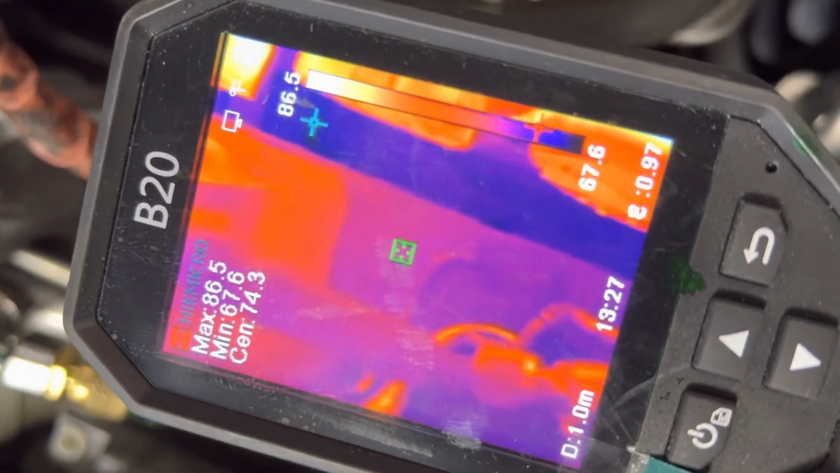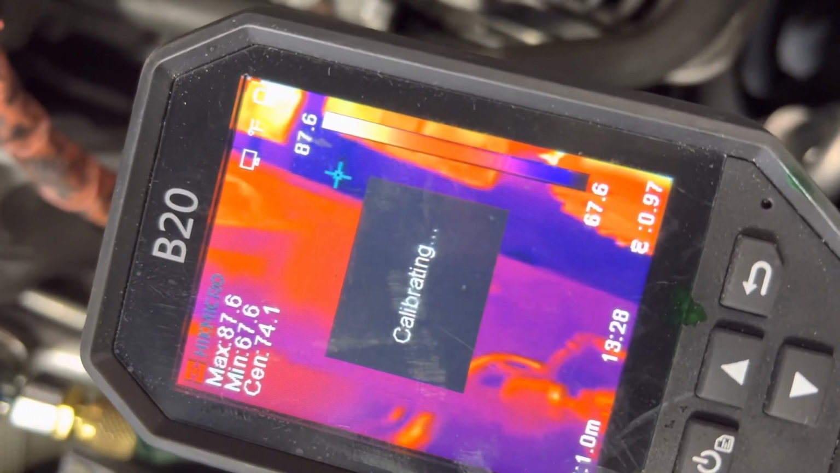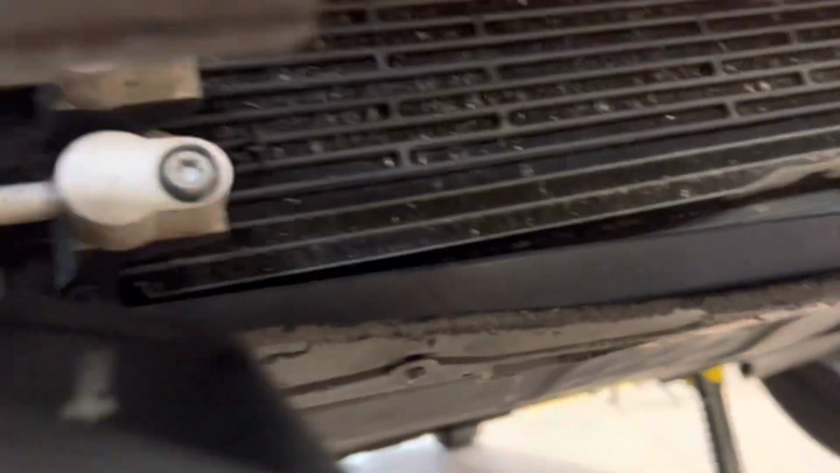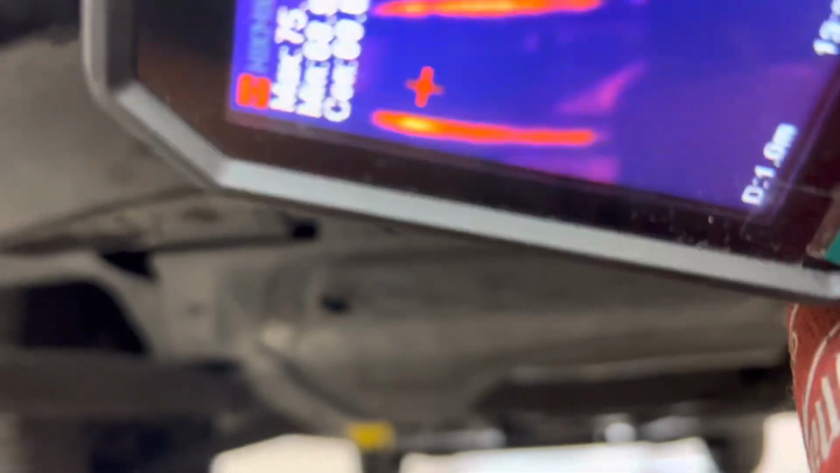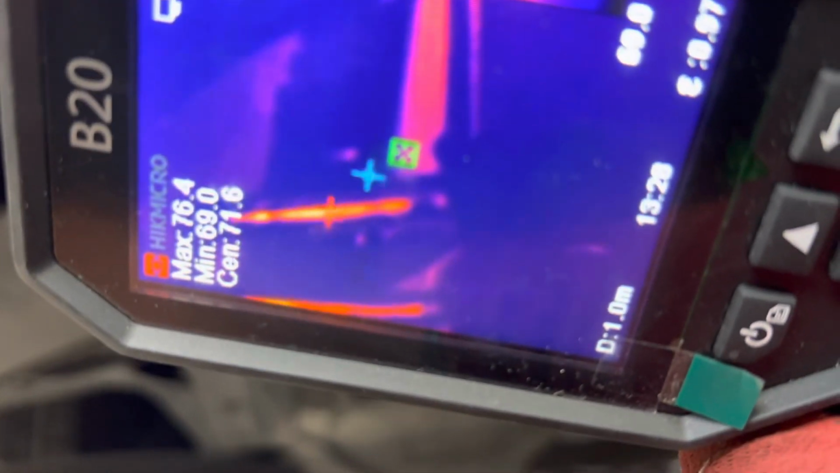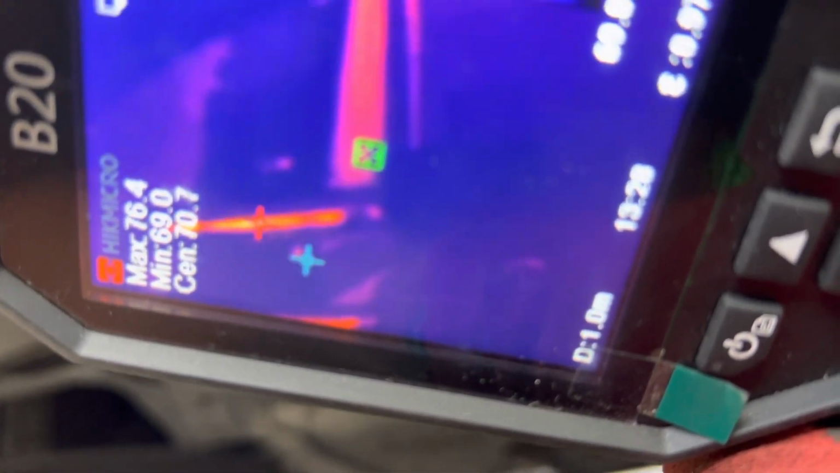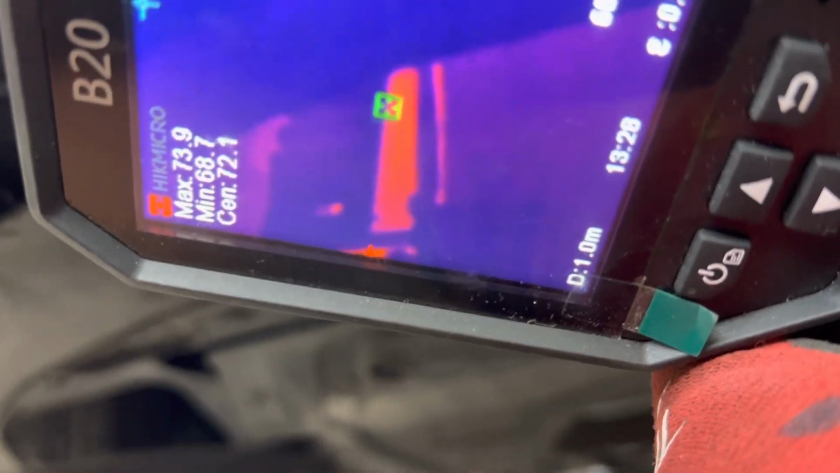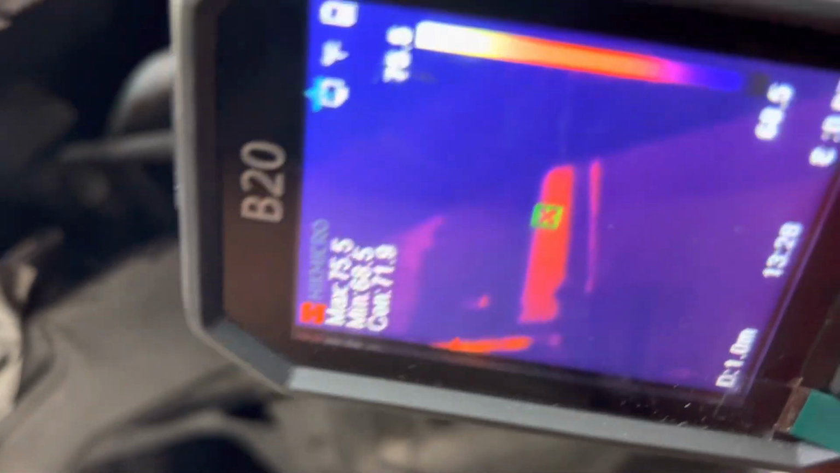And if we look at the lines, see the refrigerant lines laying down there? Let's look at their temperatures. Nothing's really cold there. If you look at max, minimum, and center, we're between 87 degrees and 67 degrees down in that area. If we come down here, let's see if we can see the lines from below. Yeah, we can. If I aim at the refrigerant lines right there, you can see our temperatures, min, max, center are, what is that, 78, I can't really see, sorry guys, I'm bending way down here and squinting my eyes. 70s, somewhere in the 70s, but we'll come back to that.